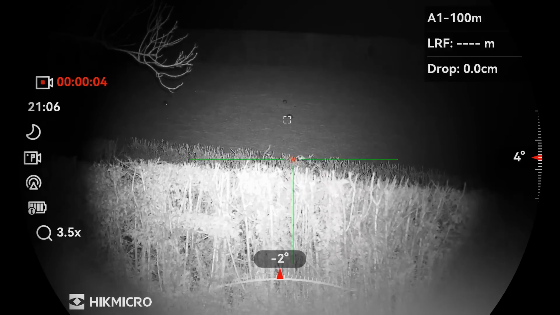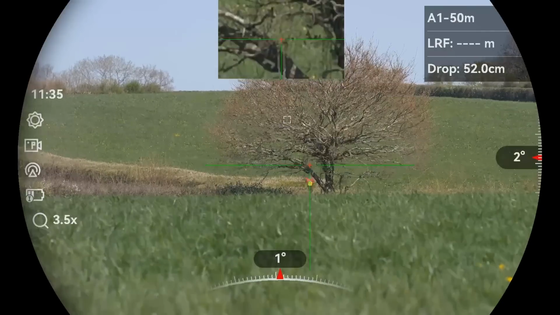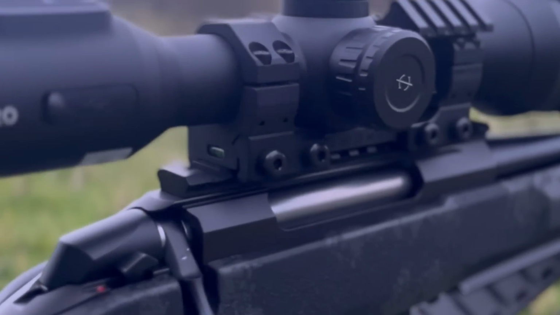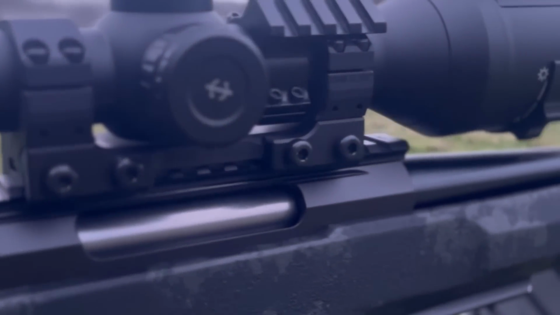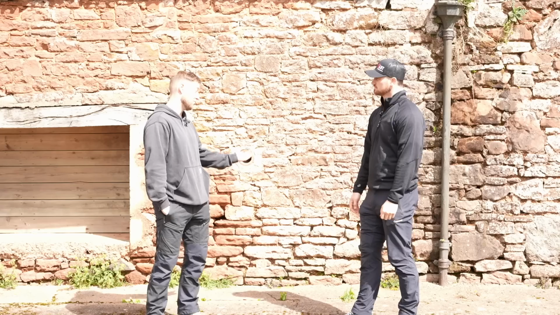You spent a lot of money on this thing, so you'd expect it to be good, and it is. What does it retail at? It kind of varies, but anywhere from about 800, 850, maybe £900. So it is higher than your budget day-night optic. It is, and you can tell with the use of it.